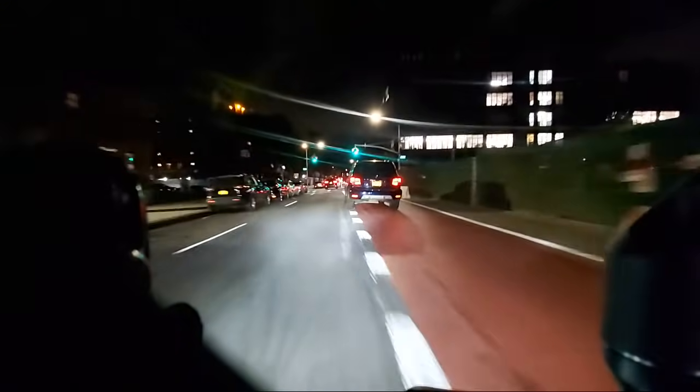Can I keep up with the car that I just overtook? One way to find out, right? By the way, that's the sound of my front hydraulic brake pads being done.